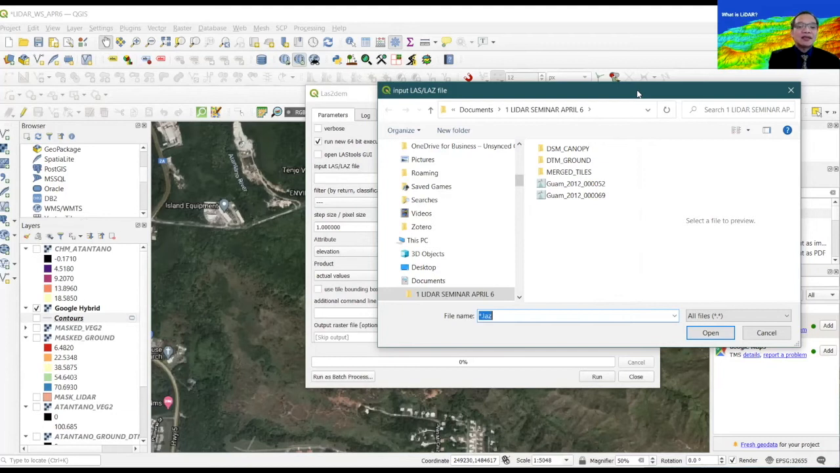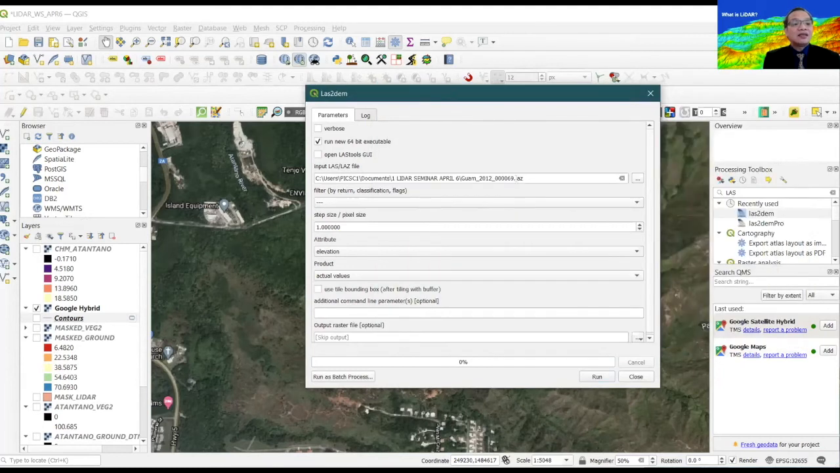So in this case, the study area consists of 2 LiDAR tiles, which are designated this way: Guam 2012 tile number 69 and tile number 52, which corresponds to the area of Atantano. Okay, so I've been able to use tile number 2, for example, which corresponds to the area of the riverbed in Atantano Reserve. So you click on that LAS file, load it as the input LAS file data.